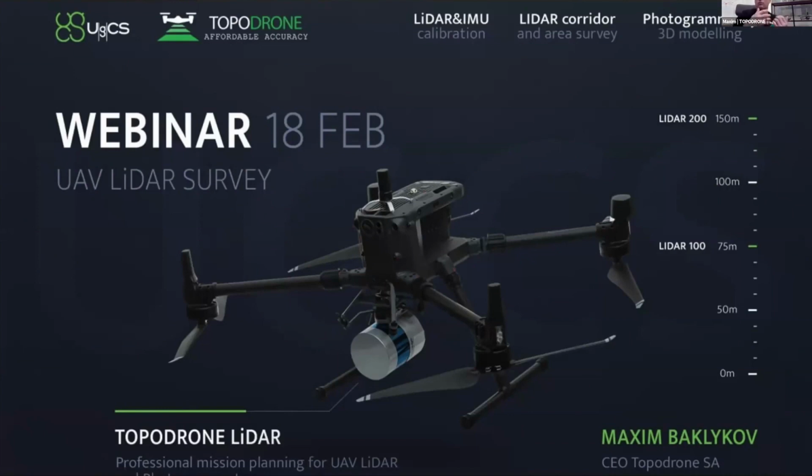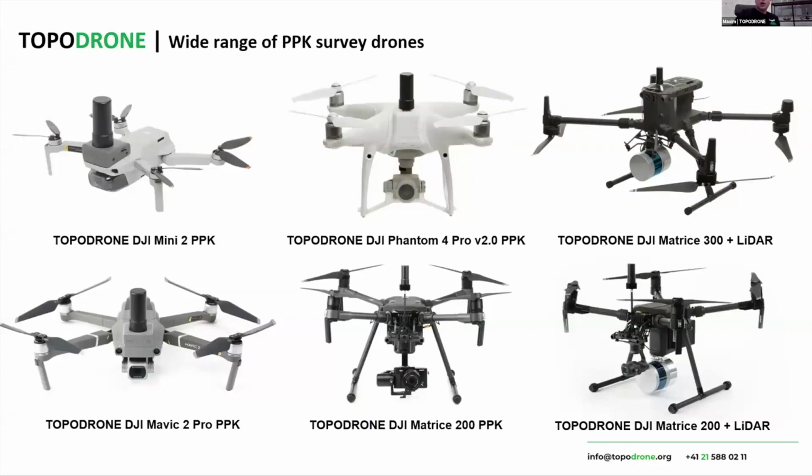But I would like to start from the beginning, from the point when we started our business, when we changed our field of work. Before, we were surveyors, just making measurements with equipment like total stations and GPS. But finally, we had to find a solution to make surveys in the mountains without laying ground control points. And when we started our business with drones, there were only a few solutions on the market.